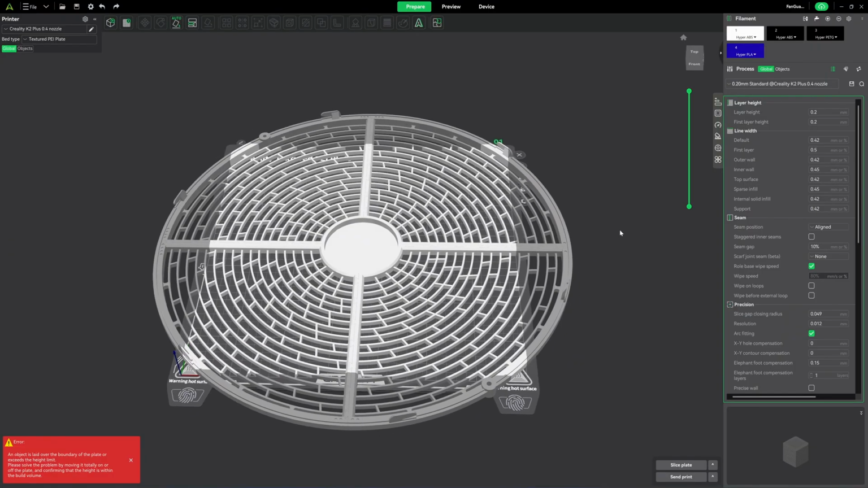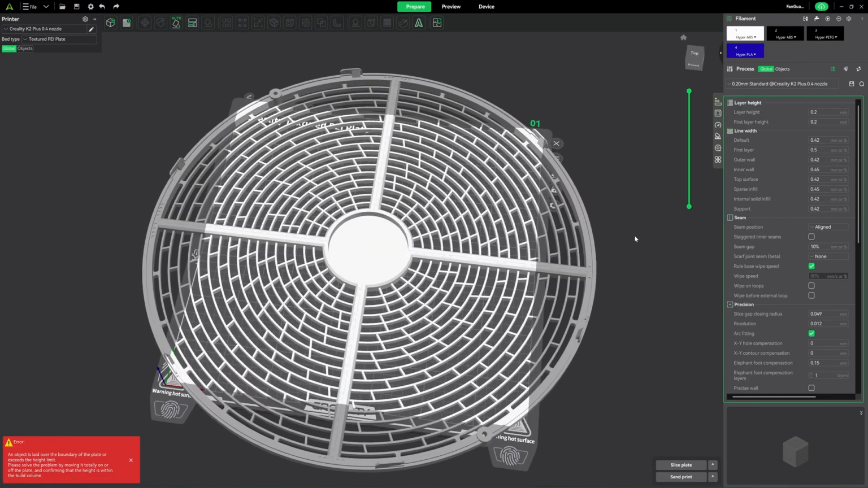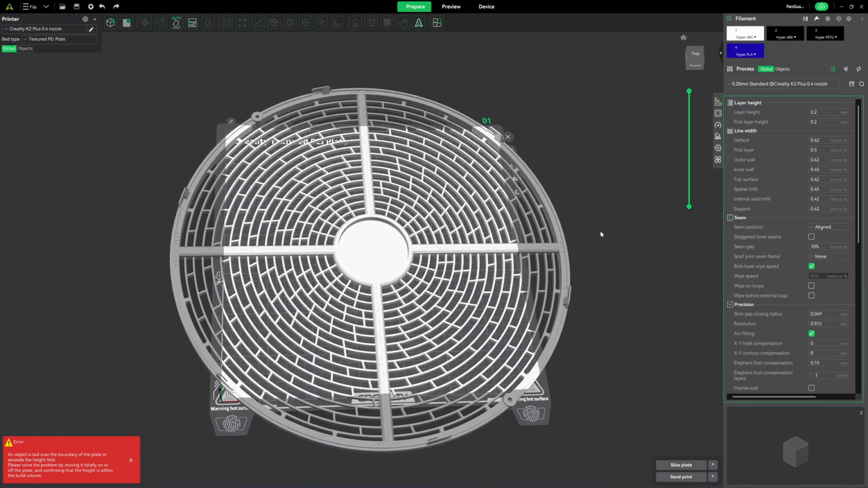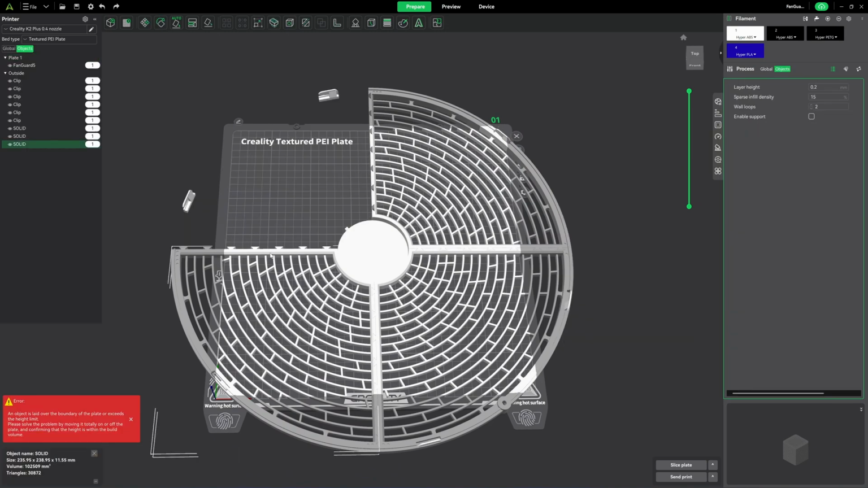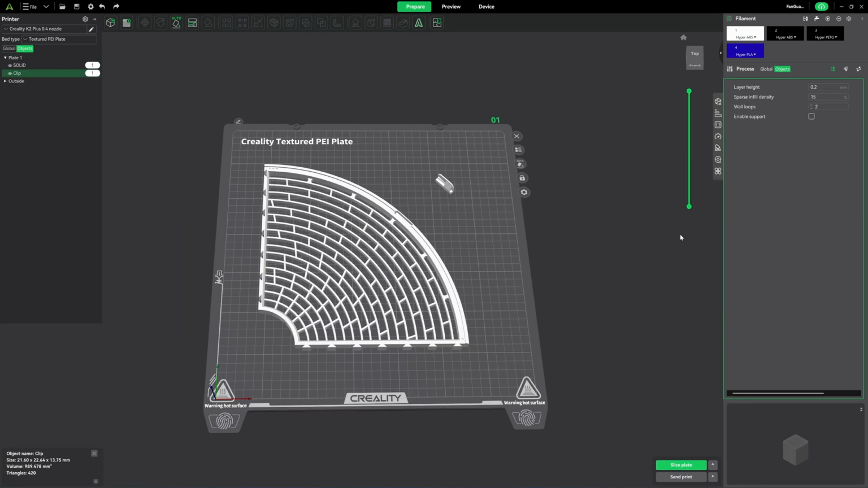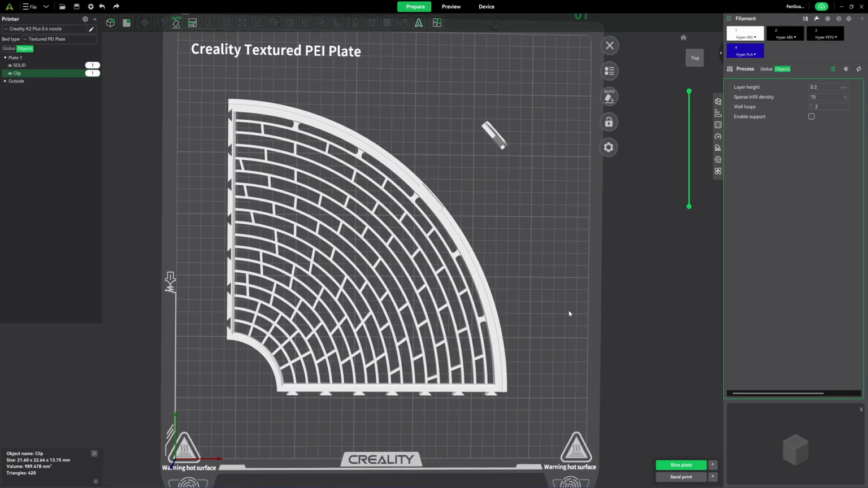Okay, printing this part is quite easy because it's printed flat on the print bed, and what I have to do is split them. Let me remove the rest of the print. Okay, so the minimum size for the print bed is 26cm, so you can print this on the K1 Max but not on the K1. So 220 print bed is too small for this.